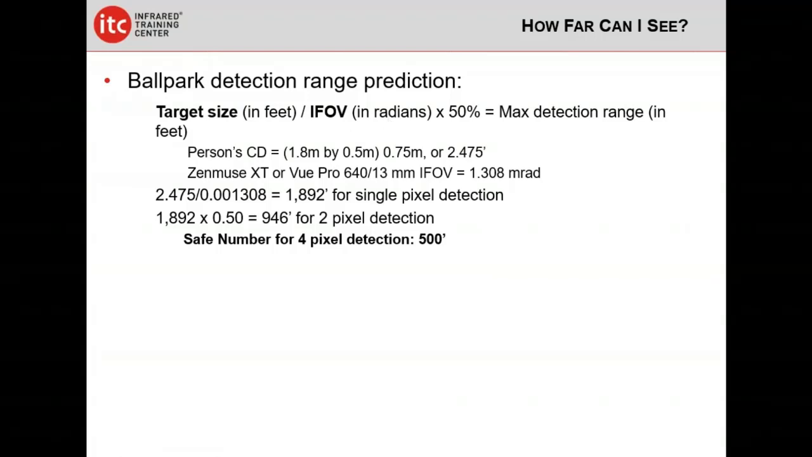In thermography, the IFOV is defined as the angular coverage of what a single pixel can see. In Johnson criteria, they take that a step further, and this is going to be important in a second. The IFOV is defined as the angular coverage of a single pixel at the center of the field of view. Again, this is a spec you can look up. It's usually specified in milliradians, so you have to convert it to radians, but it's pretty simple to do.